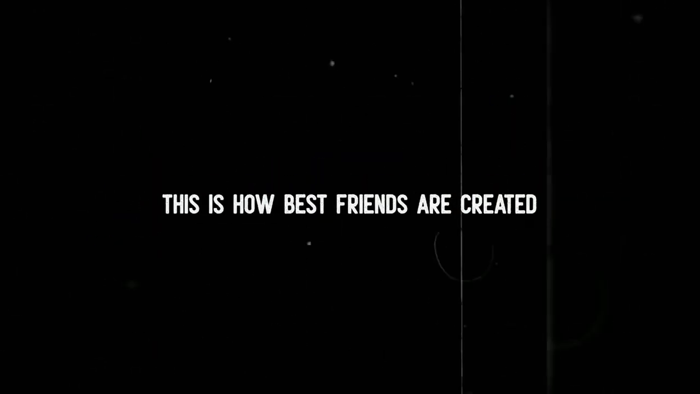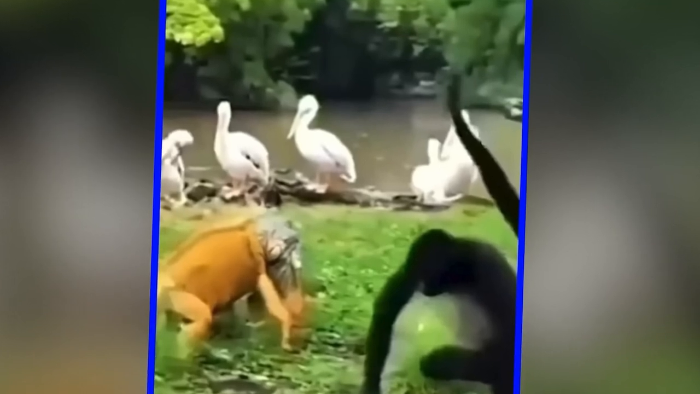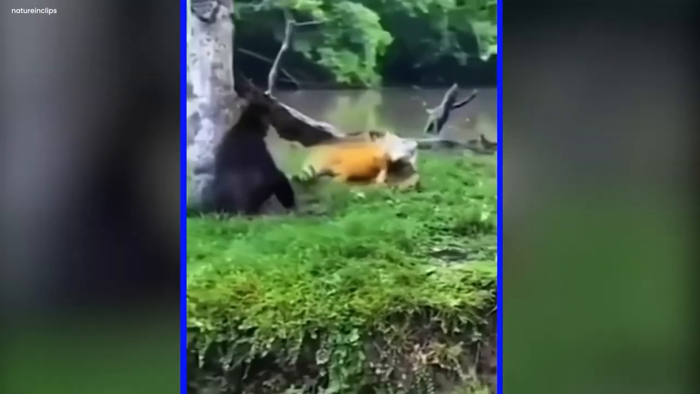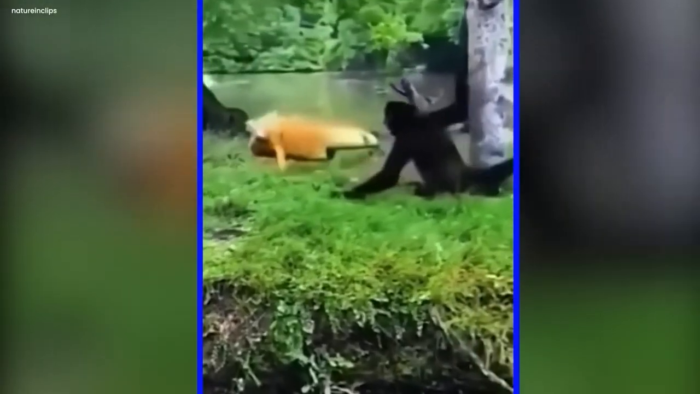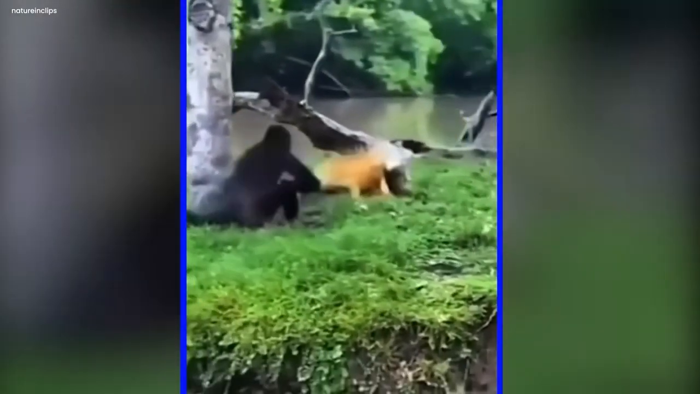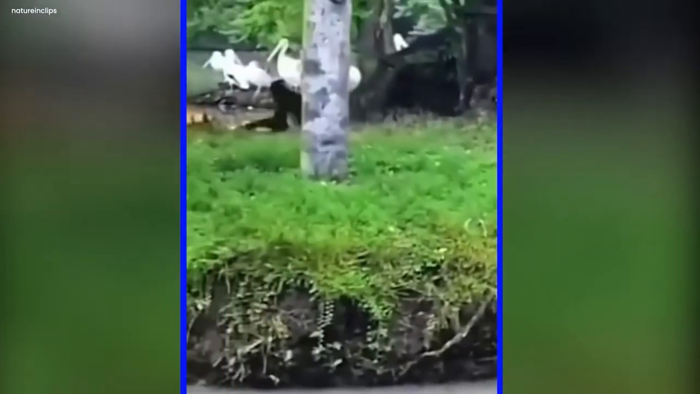This is how best friends are created. The video is shot in a forest. We can see a monkey and a large lizard and birds at the back. The monkey jumps here and there and holds the lizard's tail and enjoys it while irritating it. The lizard runs from the monkey, but is unsuccessful. The monkey follows the lizard as it moves forward.